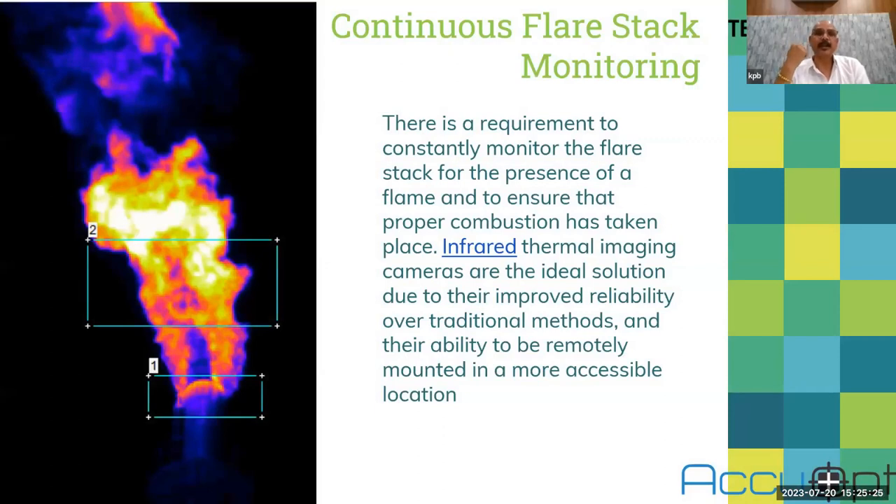And this is also used in chemical and petrochemical industries to continuously monitor the flare stack. All these unwanted gases, which are going through this flare stack, need to be burned properly. Otherwise, these toxic gases will go into the atmosphere and it will be either explosive or dangerous to human life. So you need to monitor this flare stack continuously. Also the pilot flame, because if the main flame turns off, then this pilot flame will help to reignite it. So you need to have a continuous watch over this main flame and this pilot flame.